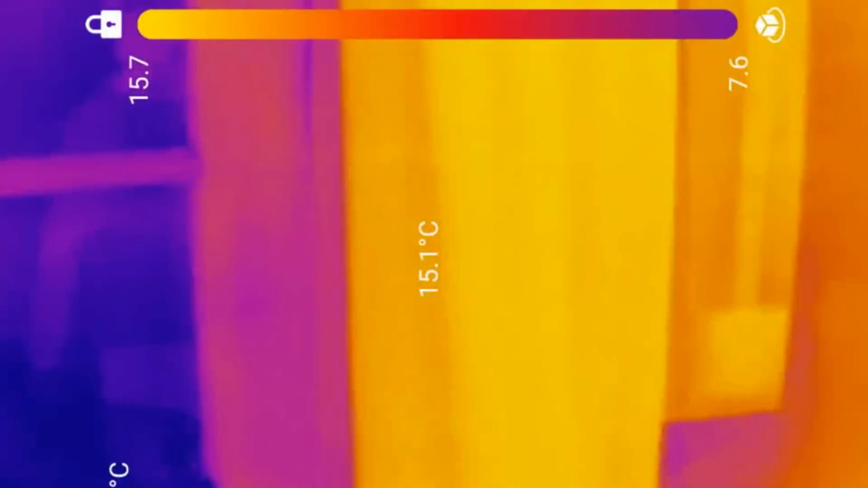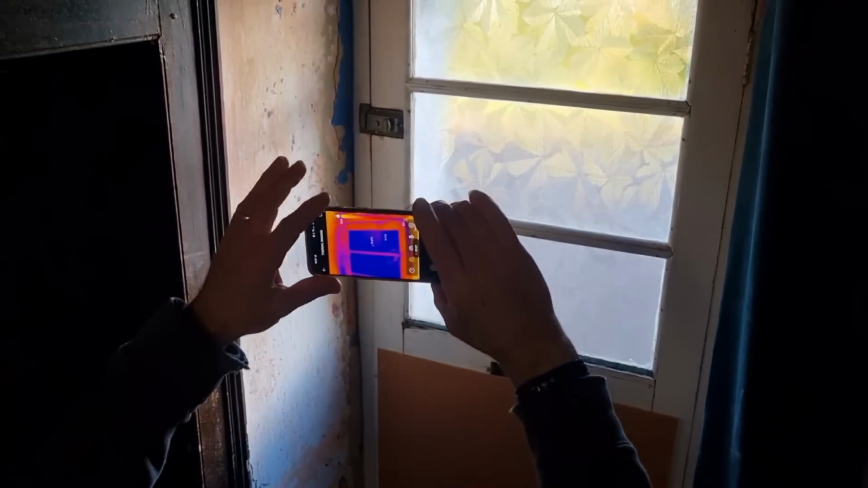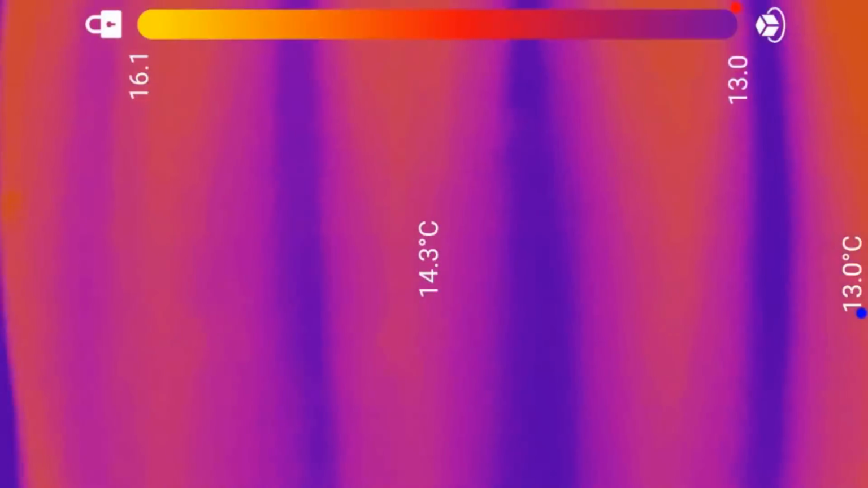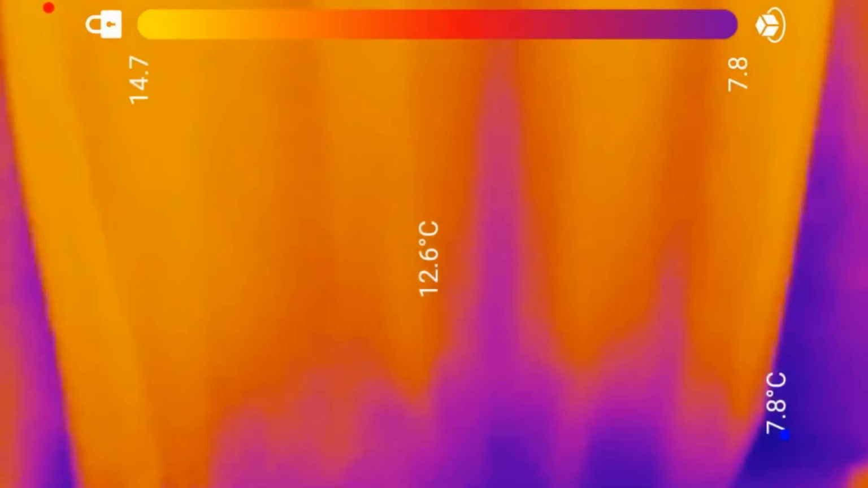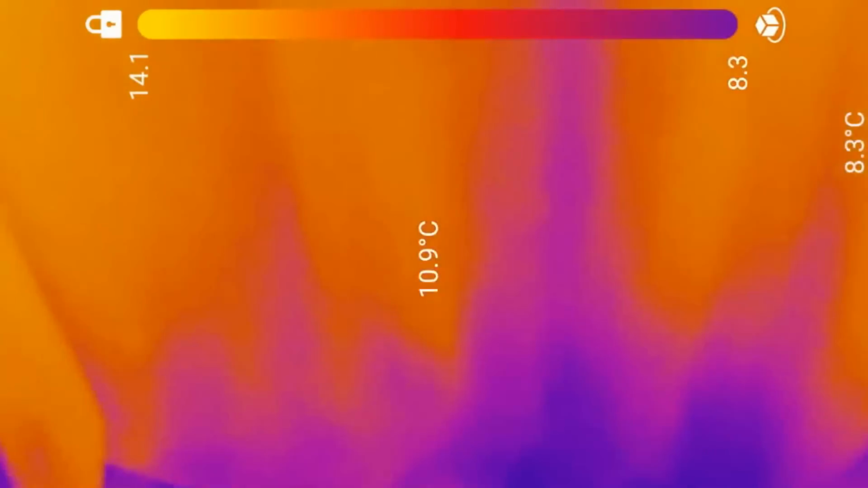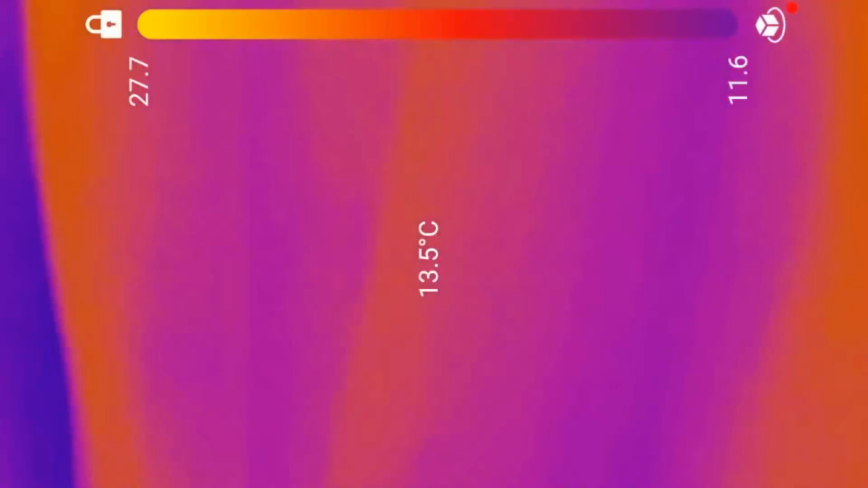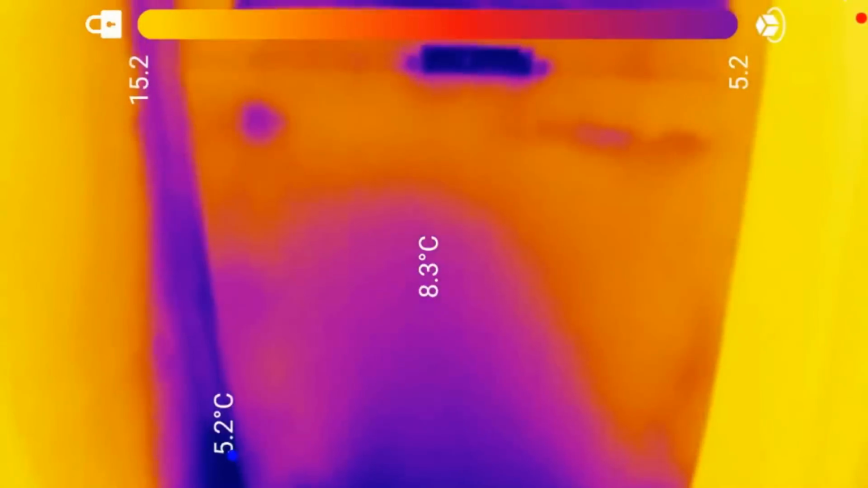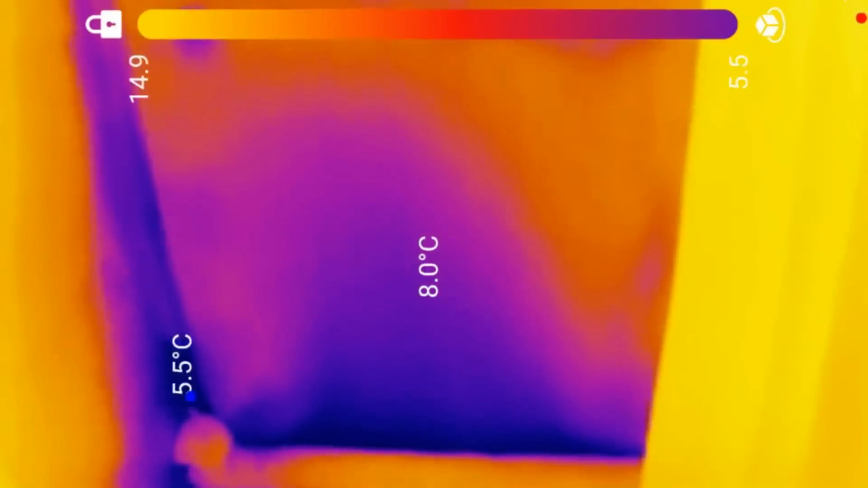Now the front door. Yeah, that's got to be cold. So this is the front door there, and there's the curtain. You can actually see how much warmth the curtain does keep in, and that does make a massive difference at night. So here we go, that's just pulled across roughly, and it's chilly down the bottom. If we move the curtain, it's really chilly. You can see where it starts to spread.